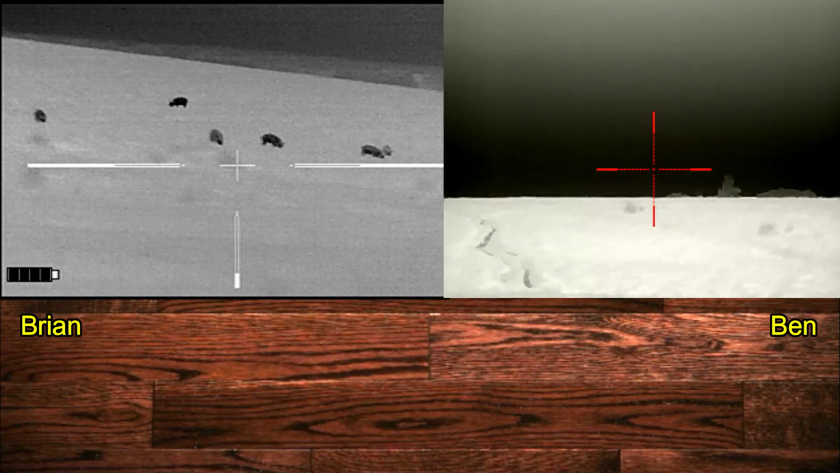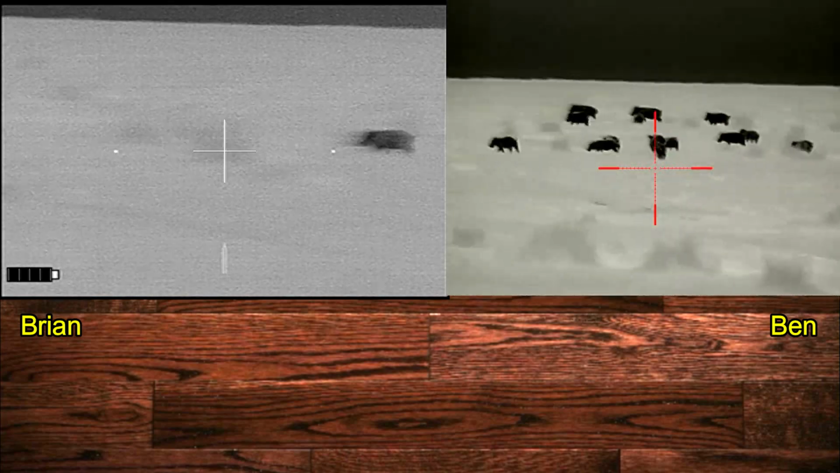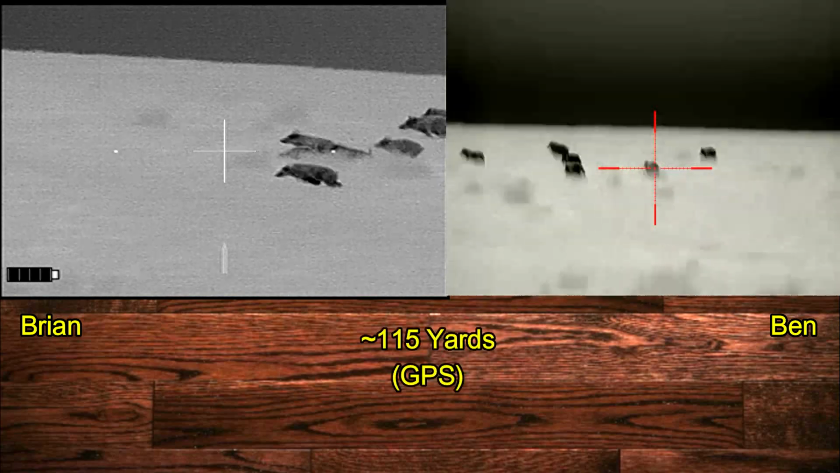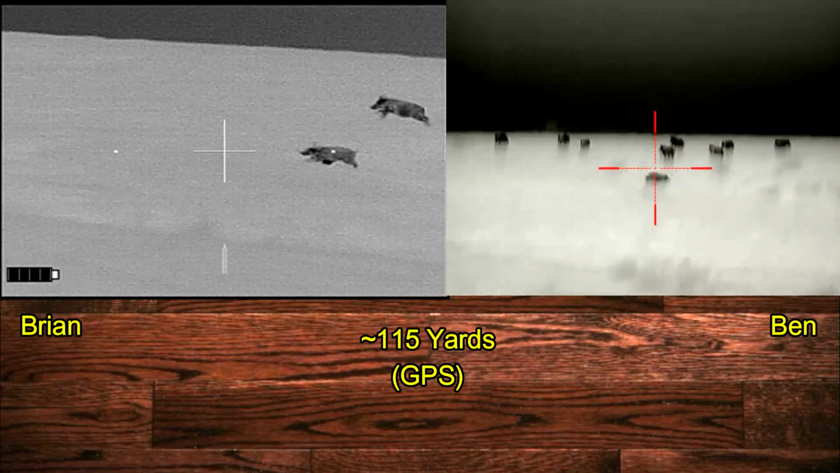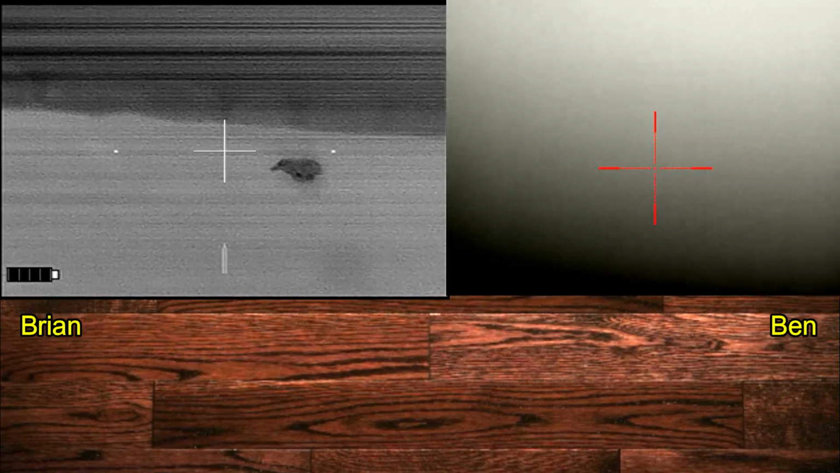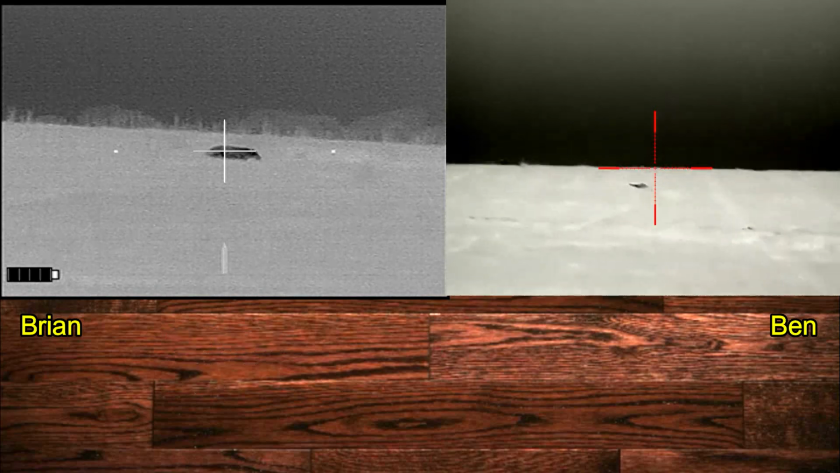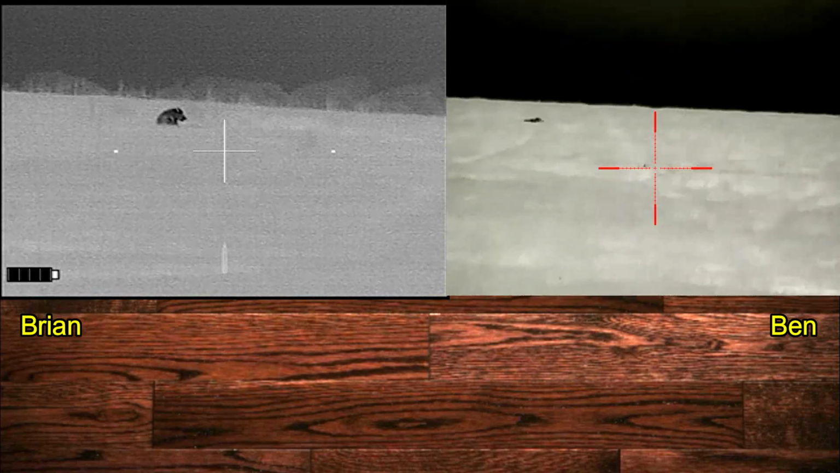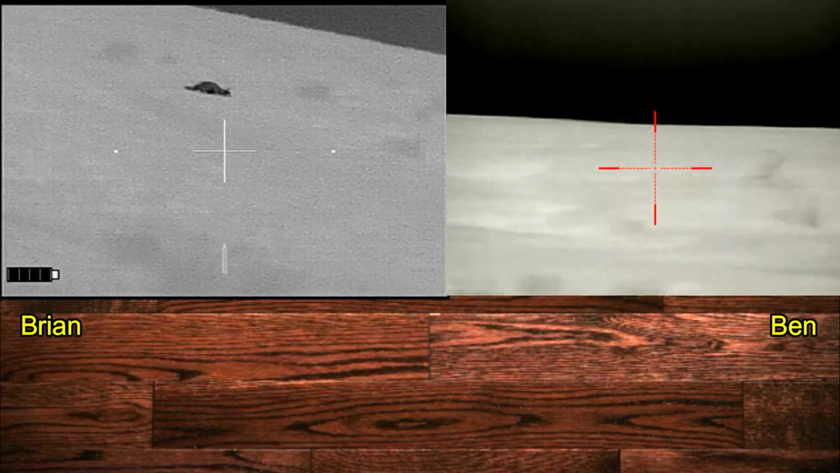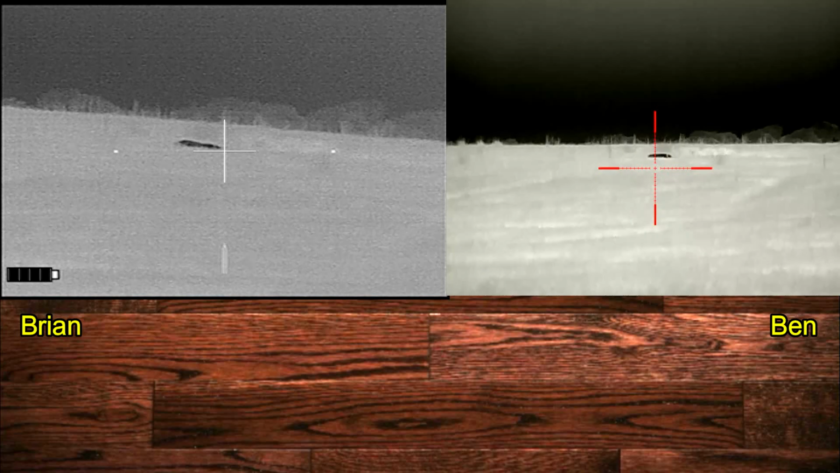We want to get closer without getting busted, but we hear a grunt. The hogs take off and we are busted. They come to a stop. Go ahead and shoot. I still got one hopping, hold on.